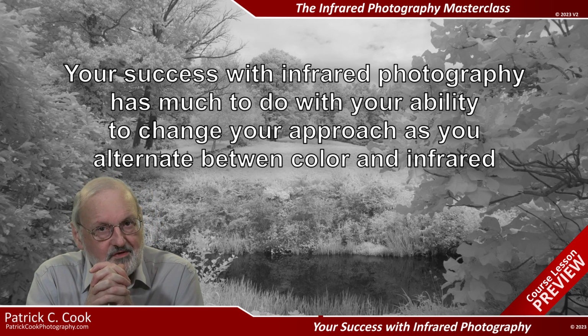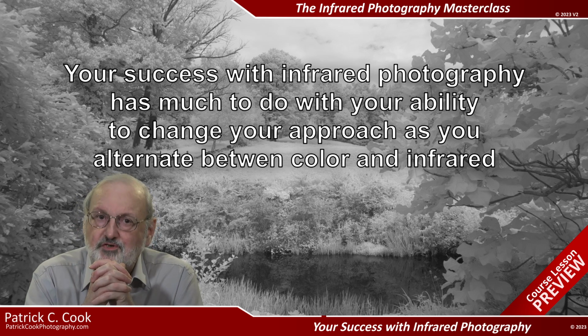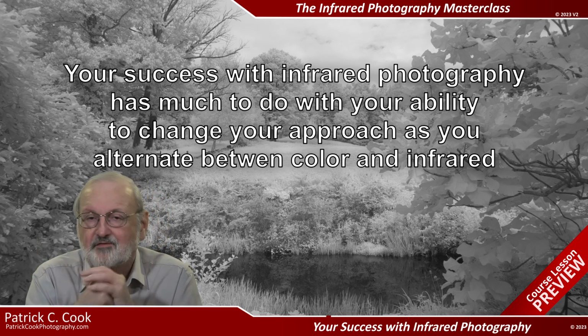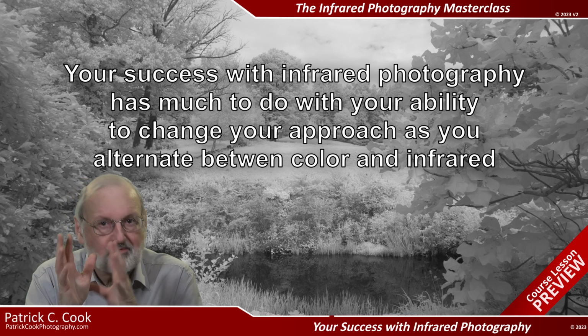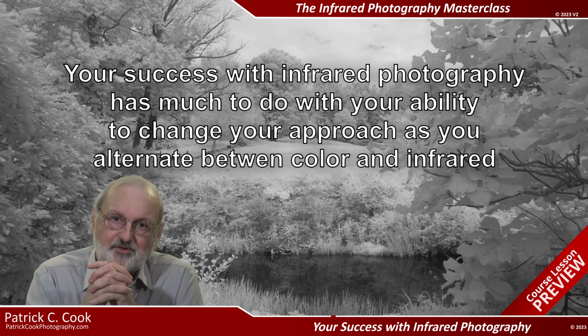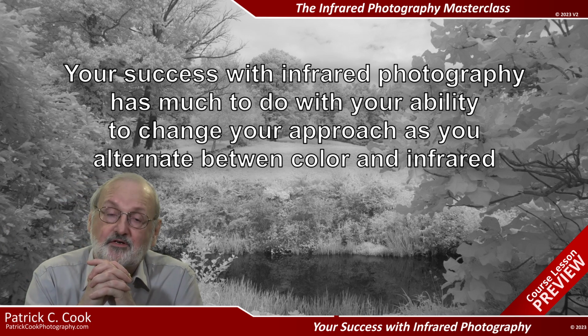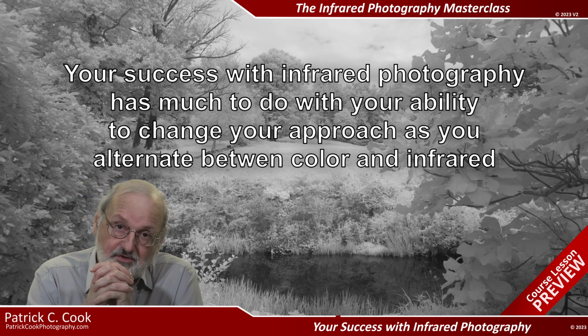Your success with infrared photography has much to do with your ability to change your approach to photography as you alternate between color and infrared photography. Like the car analogy, if you keep forgetting that the clutch pedal has a different function than the brake pedal, driving is going to be a frustrating experience.